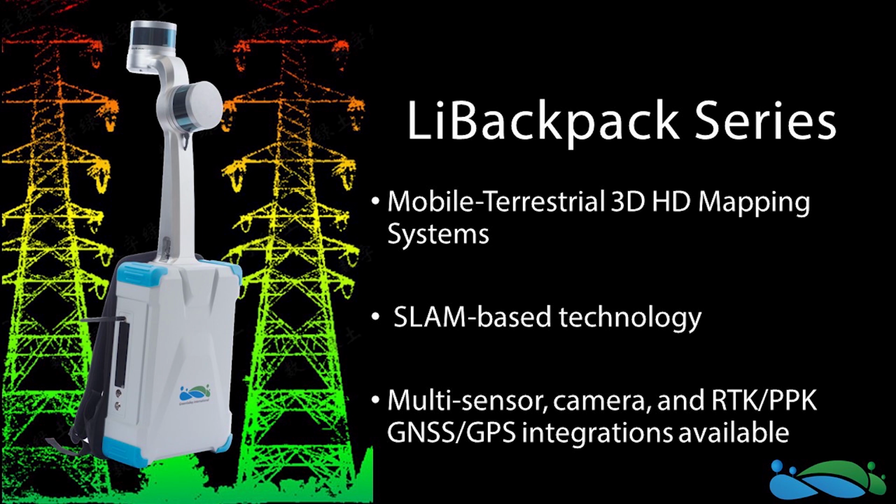It's a very advanced and continually advancing sort of computer vision class technology, and it's really exciting. It really allows this backpack to work in places where you wouldn't be able to use LiDAR, simply because it allows you to work in areas where you have GPS denied environments. So this would be like underground mines, inside of buildings, under dense forest canopies, in cities where you're going to have blocked satellite signals from tall buildings. It's a really powerful technology, and GreenValley is really a leader in integrating it into mobile terrestrial 3D mapping systems.